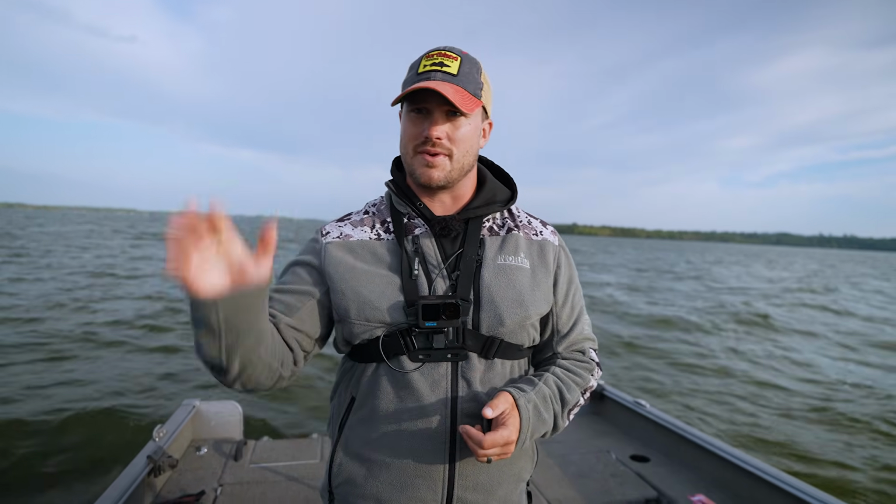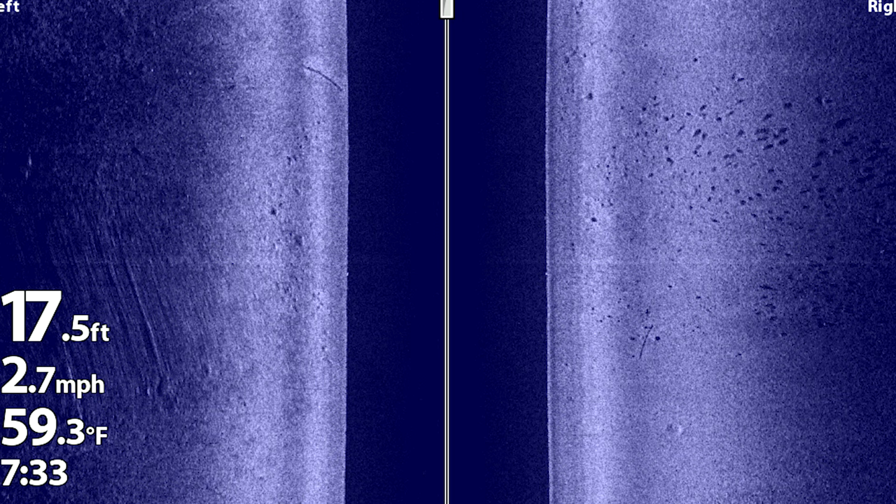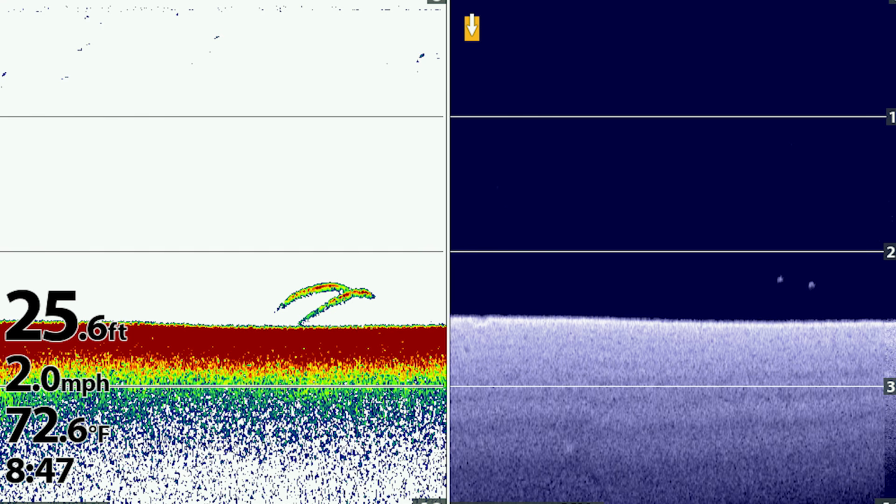So if these fish are roaming over these a little more, I like to do a casting bait just so I can keep on them. But again, if you don't have forward facing sonar, or you're just working over these hard bottom flats, drive around with your 2D sonar, identify some of these hard bottom areas. You can see the density with your side imaging and with your down imaging, and then you can find some of these marks relating to some of that.